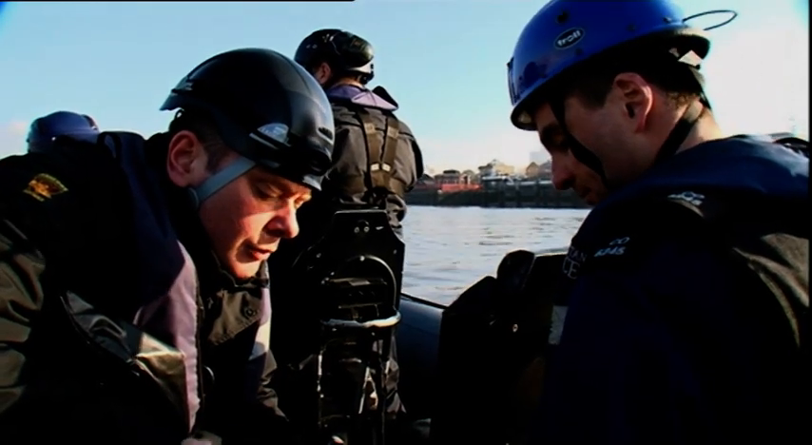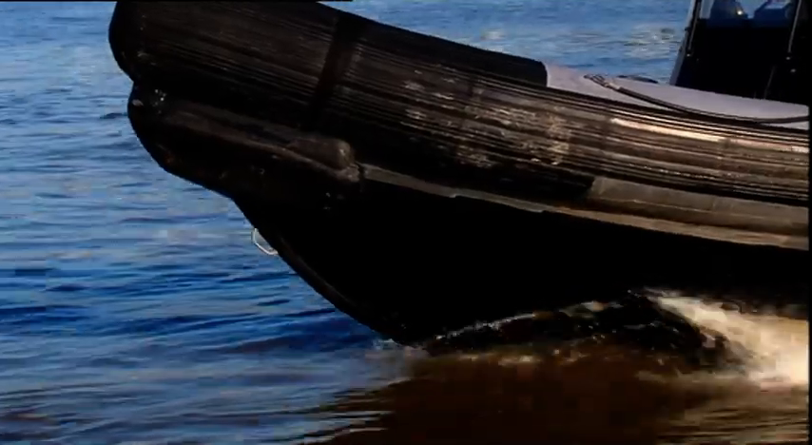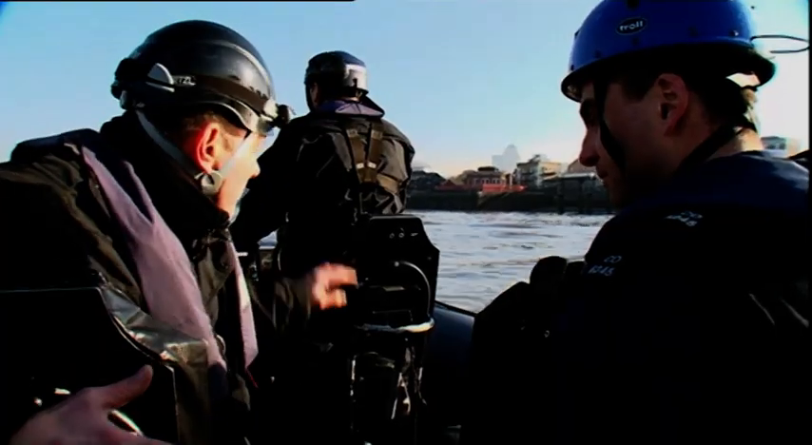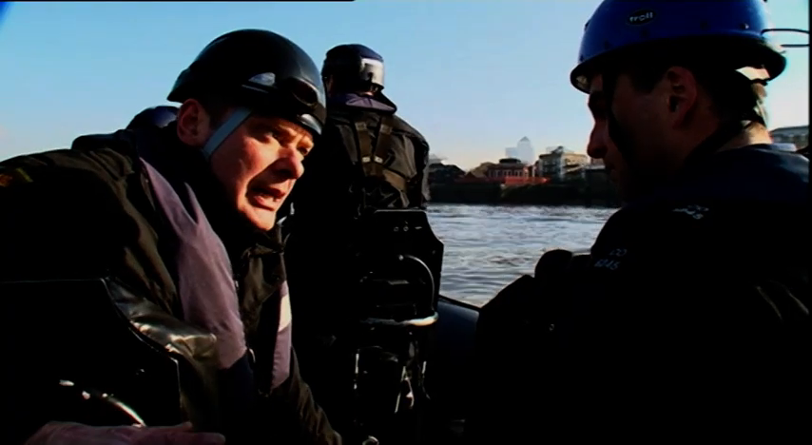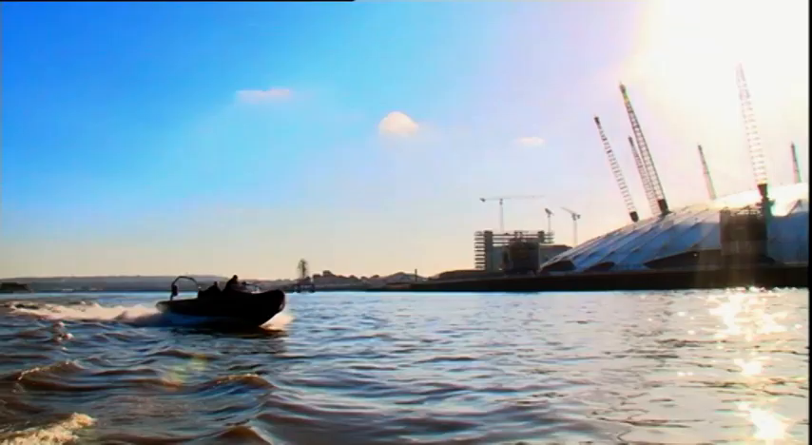Don't give him any physical or verbal support at this moment in time. Just see how he reacts to it all. If he does show any signs of distress, then I will immediately tell the coxswain to stop, and that'll be the end of it. The end of it means failure. And hold on. This is just the half of it.